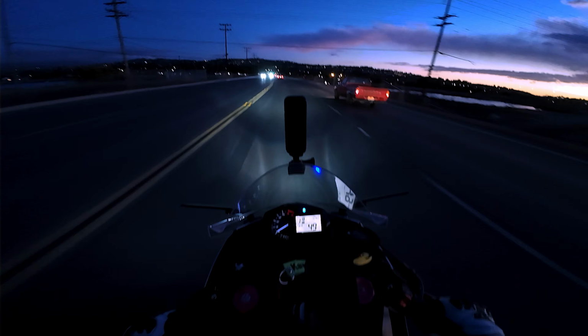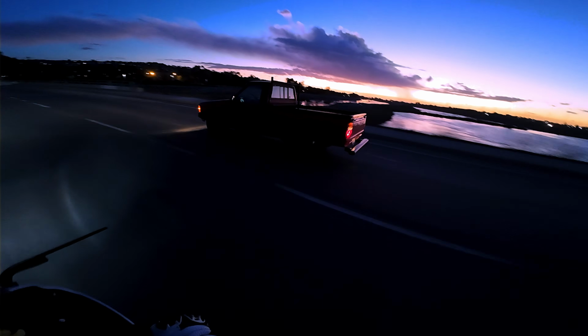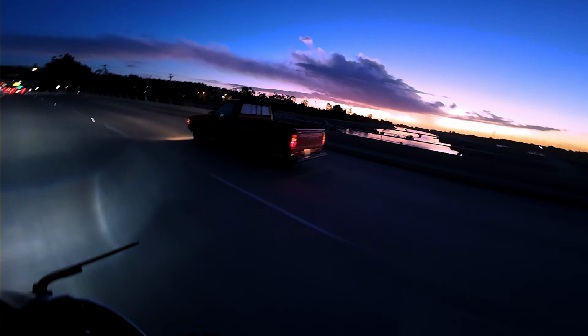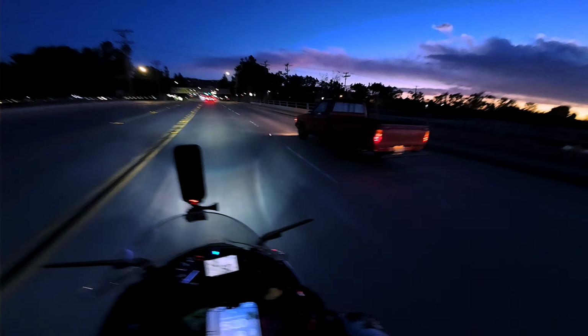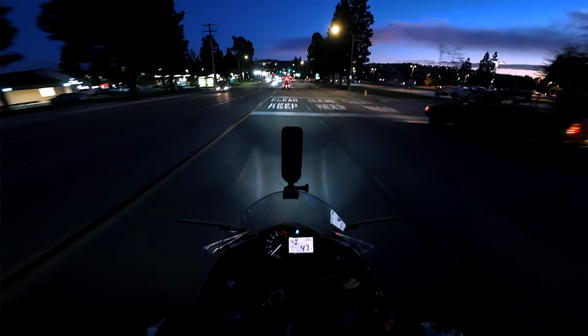Now, in terms of how soon that will be dropped, hang on, before I continue talking, let's look at the sunset real quick. Look at that, it's beautiful. The cloud is doing something. So pretty.